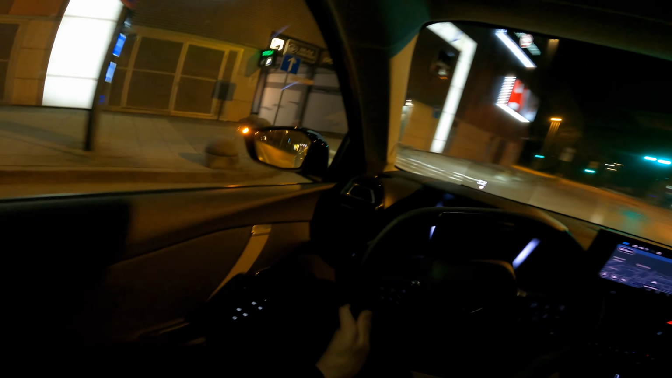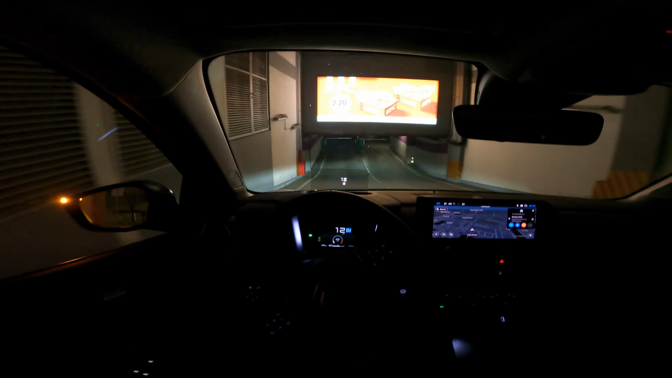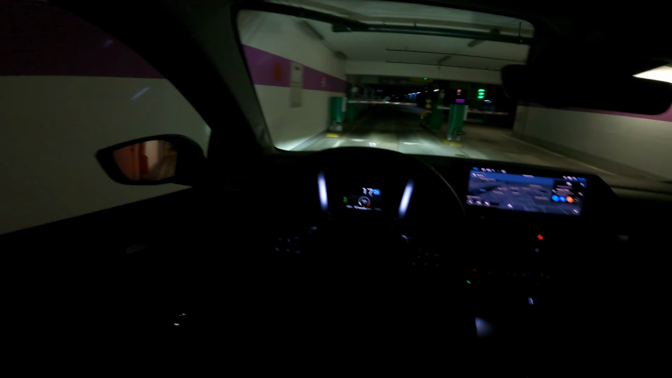Okay, to sum it up, the C4X is quite a unique sedan that feels like an SUV. Very comfortable, which was the whole philosophy of Citroen behind this model. It was to make you feel comfortable.